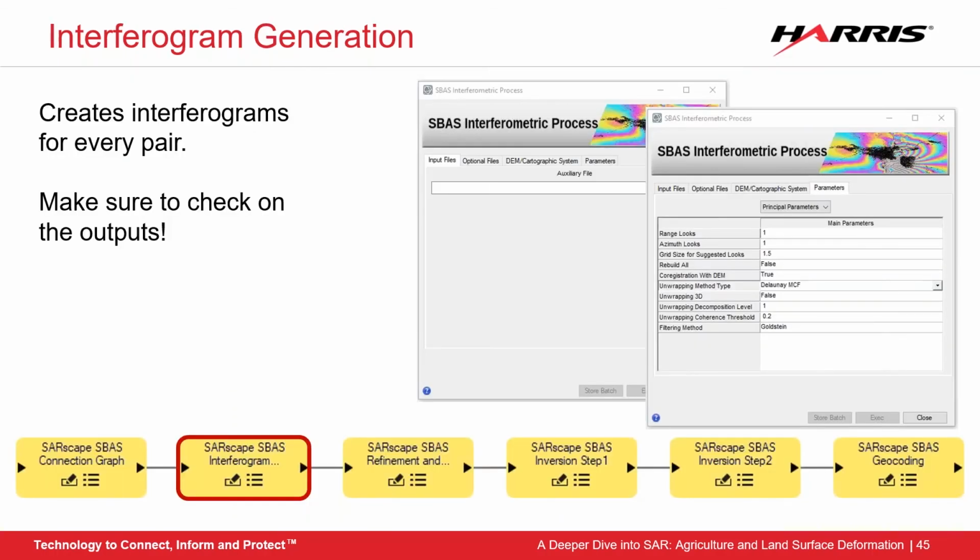After the connection graph has been generated, you can now move on to creating the interferograms between every pair. Some tips for this process are you usually want to use the Delaunay MCF as your unwrapping method type, and the absolute lowest you should set your coherence threshold to is 0.2. The coherence threshold is the filter for how low of coherence you're allowing areas of the scene to have, and it is a range between 0 to 1 with low coherence at 0.